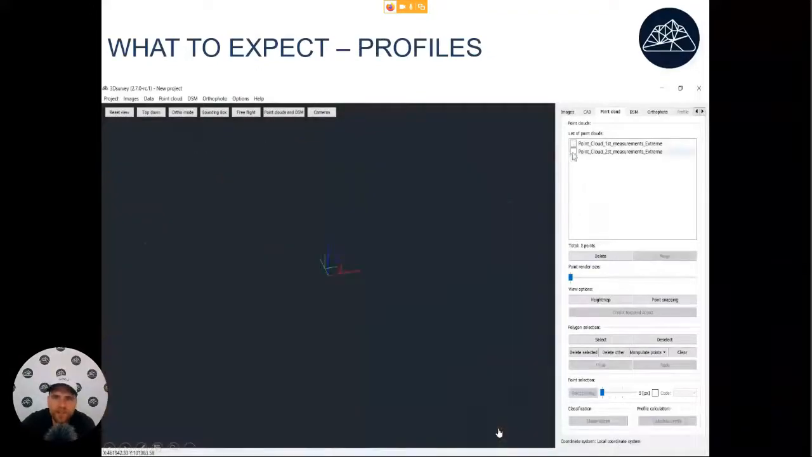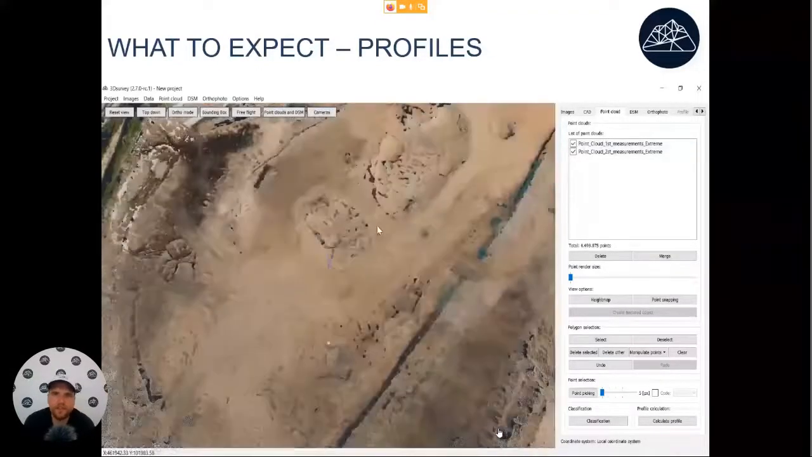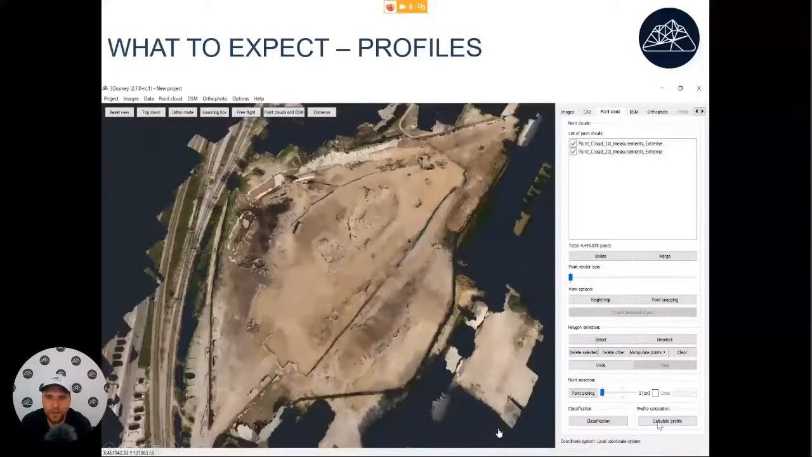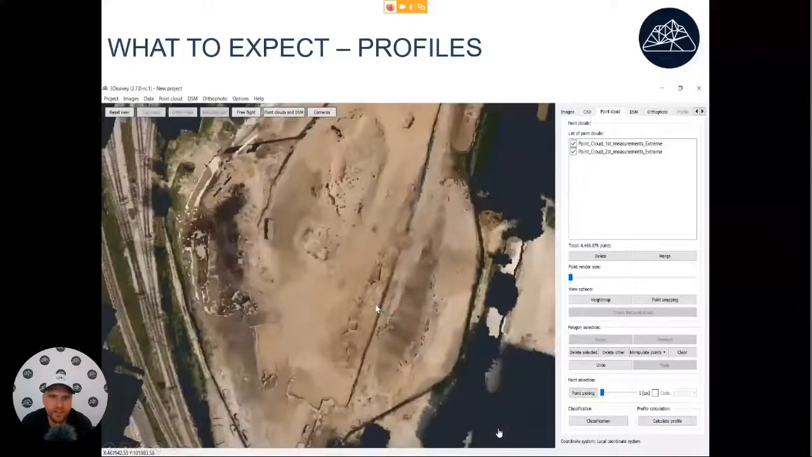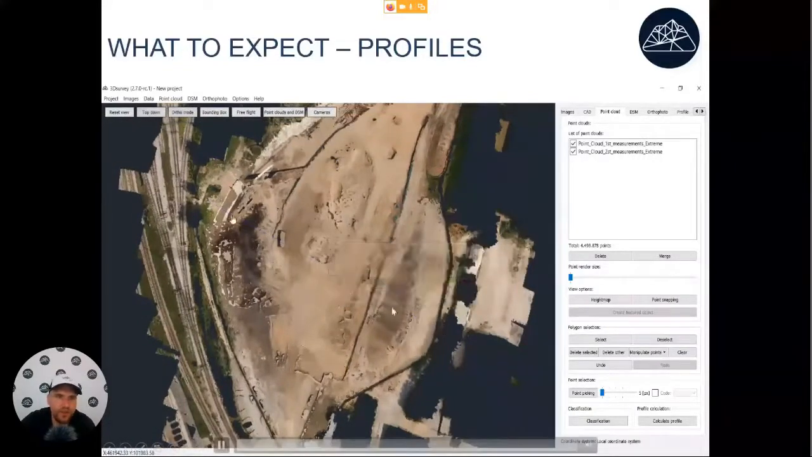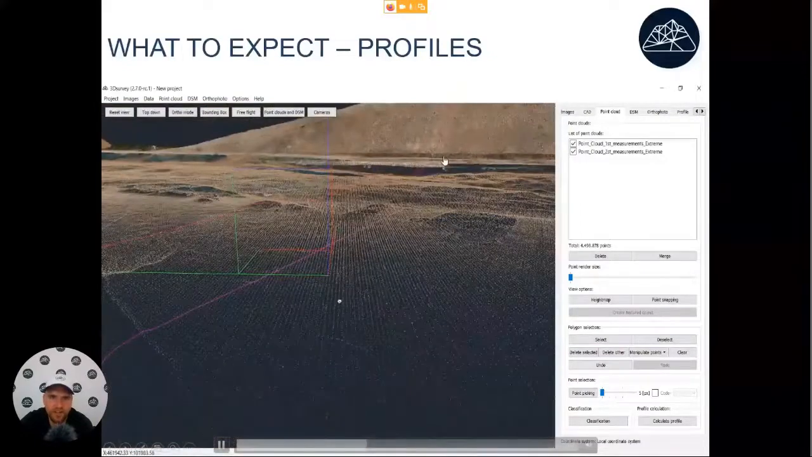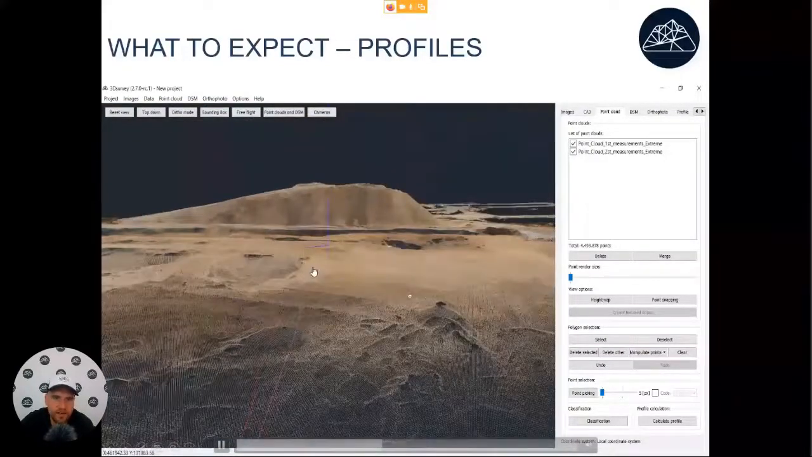When it comes to vertical cross sections, again, when we have the 3D models, all we have to do is select where we want to have the cross sections and we can just draw them. Compared to walking down the line and measuring points all the time, again, a lot faster.